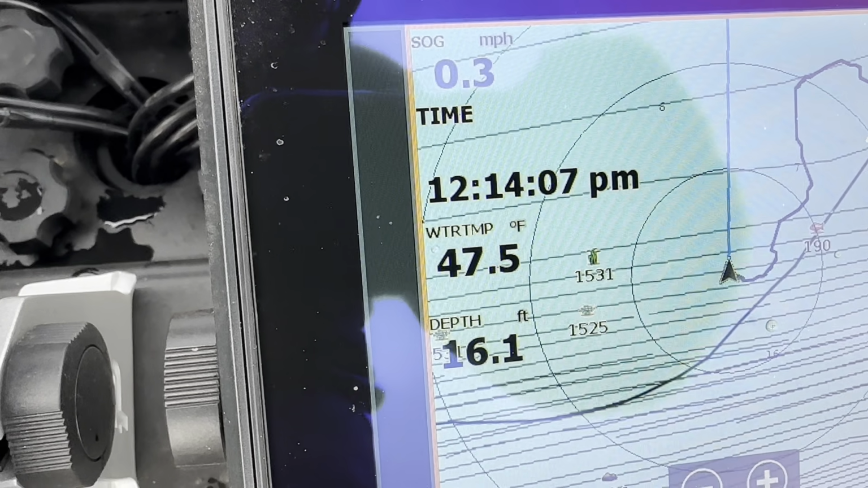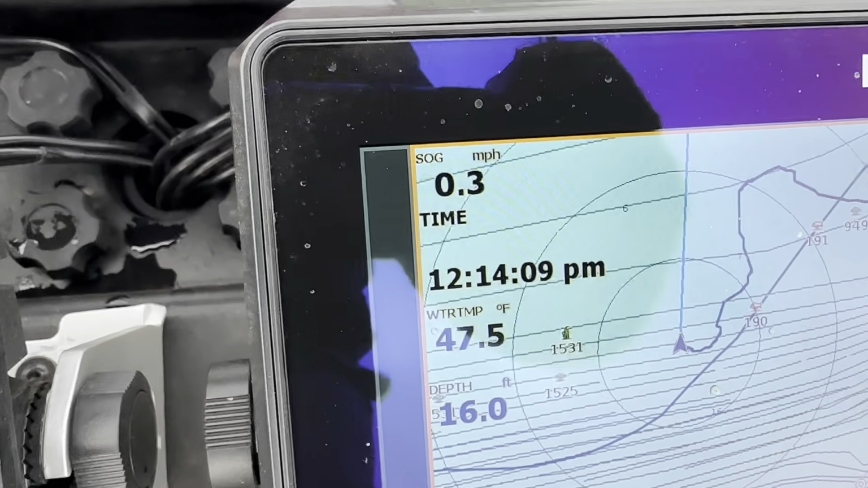It's still cold out. Water's 47.5, so it has warmed up a hair, but let's see what happens.